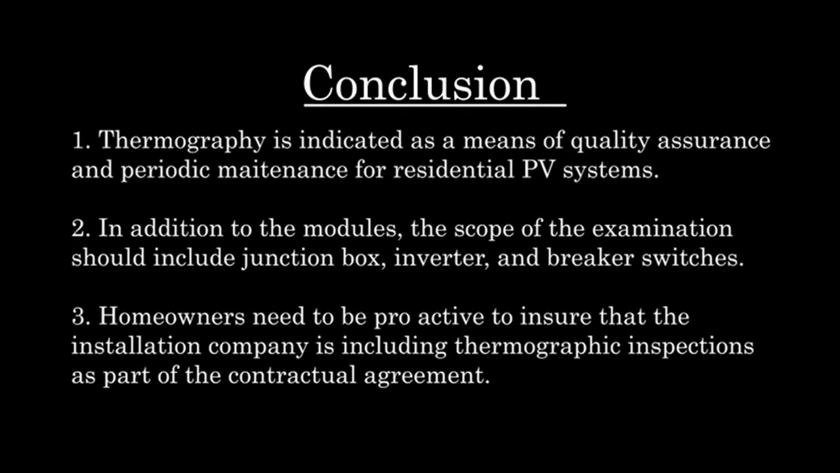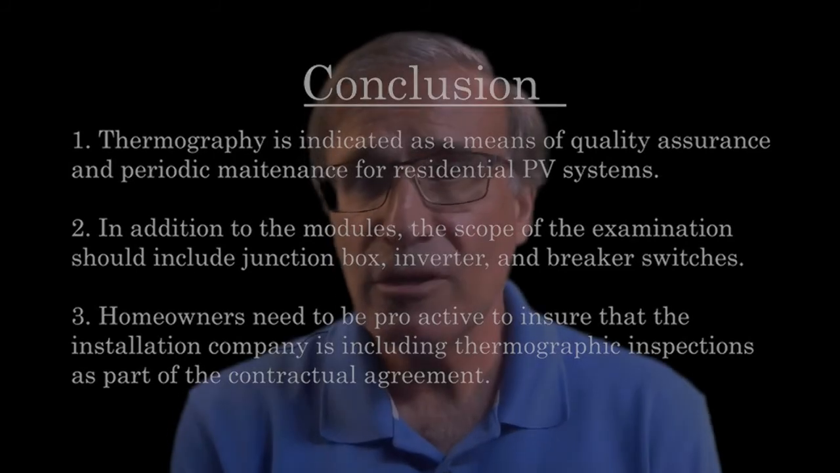All right, so in conclusion, thermography is certainly indicated as a means of quality assurance and periodic maintenance for residential PV systems. So in addition to the modules, the scope of the exam should also include junction box, inverter, and breaker switches as well. The homeowner, and this is I think the important part, has to be proactive to ensure that the installation company is including thermographic inspections as part of their contractual arrangement.